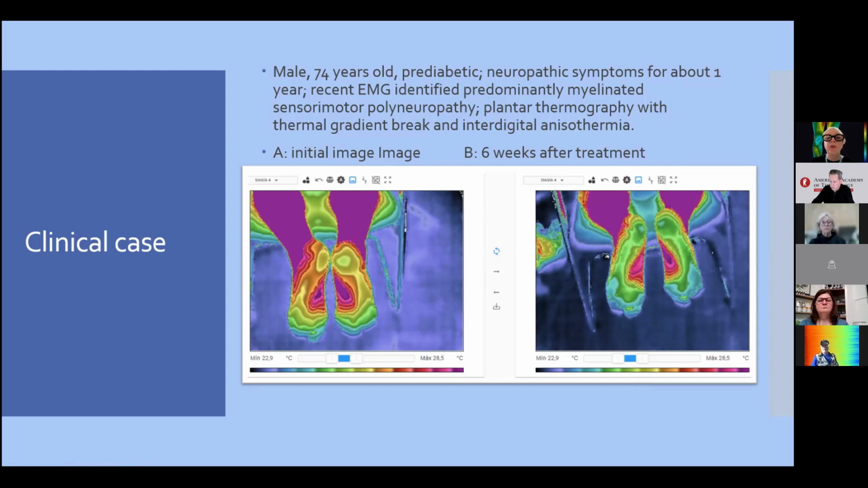It's very important to use this because this patient was thinking, why am I doing this treatment? I can't improve this function. So you can show the patient this improvement. It is very important for follow up, not only for the medical doctor, but for the patient too. Thank you so much. I'm here for your questions.